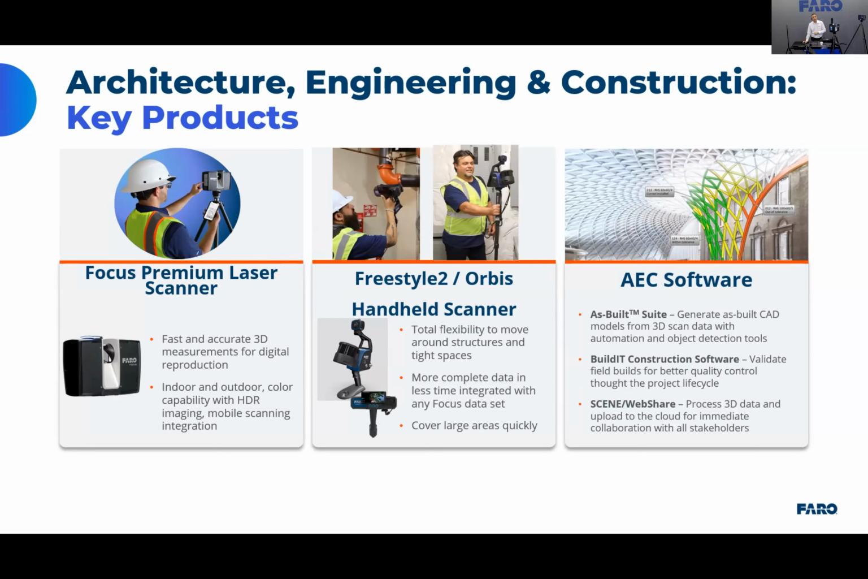The ones that you see in the middle, the Freestyle 2 and Orbis, both complement projects that are utilizing a laser scanner. What you see here in my hand is the Freestyle 2. This is also considered a scanning device that is a good partner for our terrestrial scanner. Normally we have customers that use this to capture all those hard to reach areas.